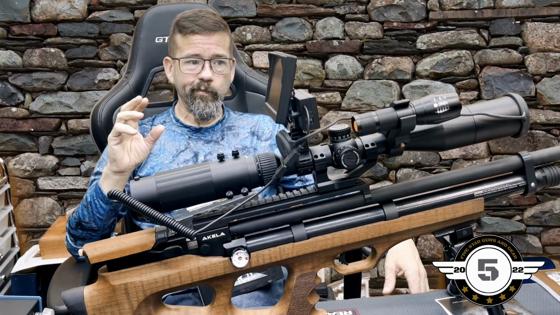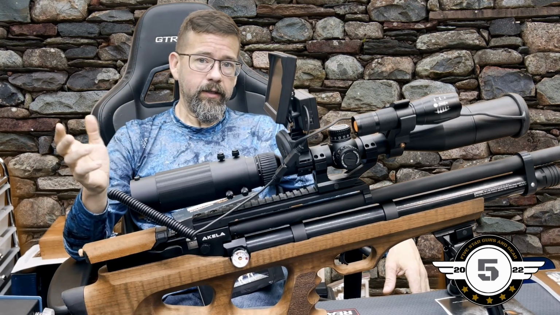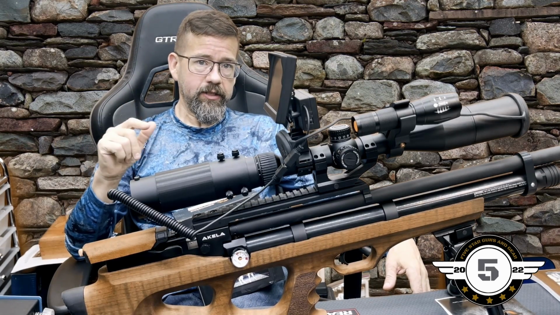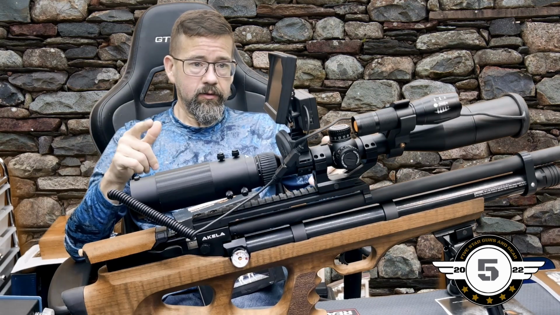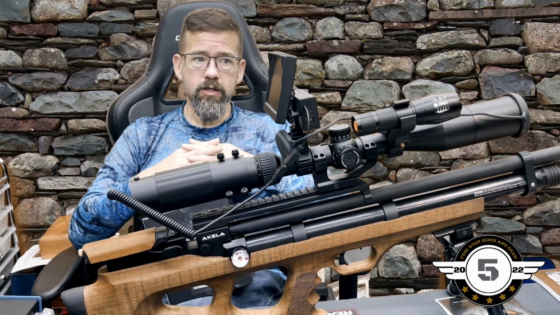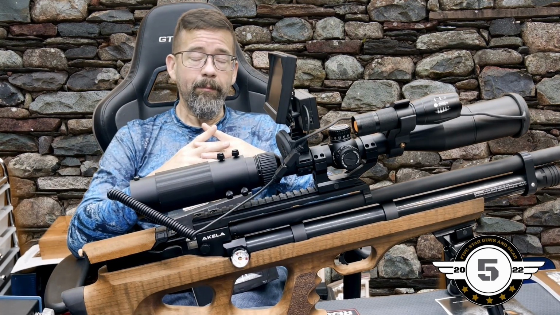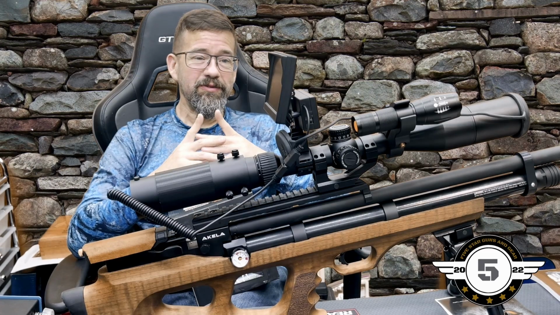Whereas if you had something set up like this on a spotting scope, you could set your rifle down and only use it when you actually need to take your shot. Hook this to something like a spotting scope. I think that would be very, very useful. So that might be a good way to adapt a spotting scope to night vision.